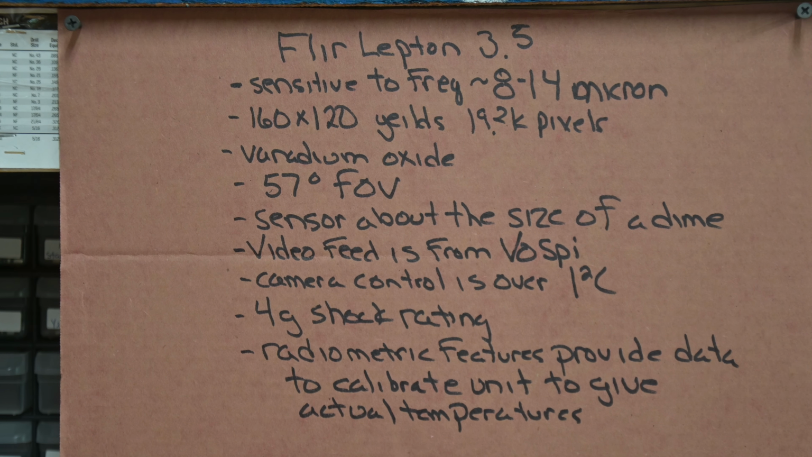And as far as the video coming out of it, it uses a part of the serial peripheral interface, which is basically a networking interface that was designed several years ago for interfacing to integrated circuits on a board. But it was never really meant for high speed and high data rates. But since these microbolometers don't have super high resolution, there's not a lot of data coming back. So there is a variant called the video over SPI.